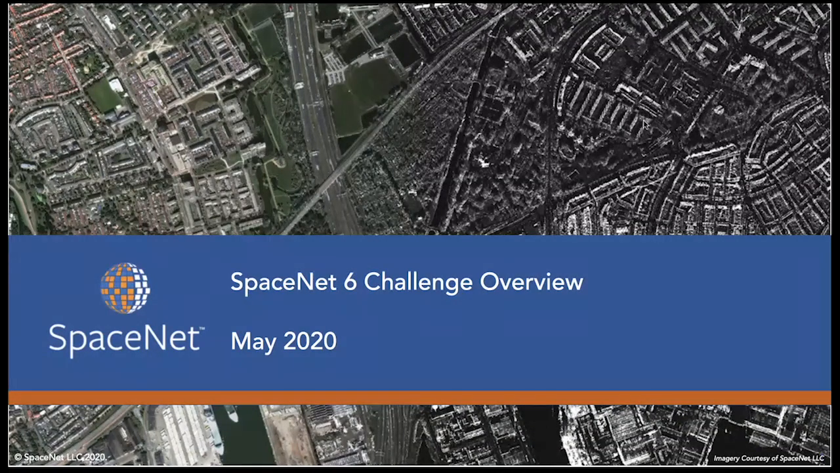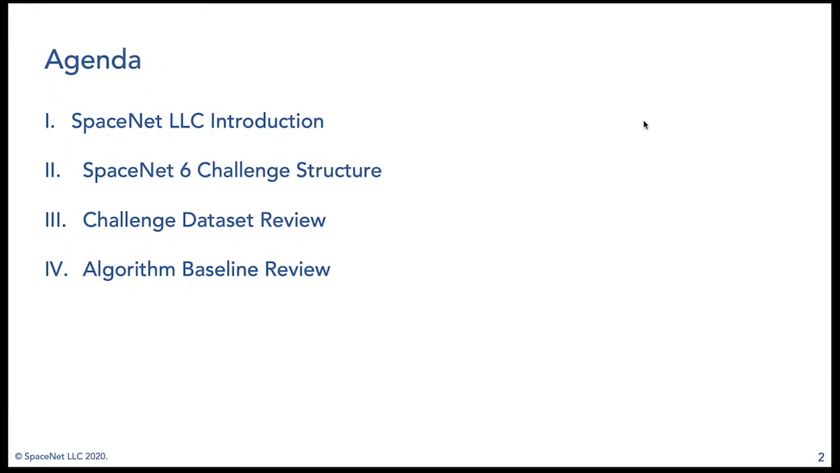Today we're going to be talking about SpaceNet and specifically the SpaceNet 6 challenge. We'll be discussing generally what SpaceNet is if you're not familiar with SpaceNet. We're going to talk about the challenge structure. We're going to go over what the data set is, and also we're going to be talking about our algorithmic baseline that we built for this challenge.